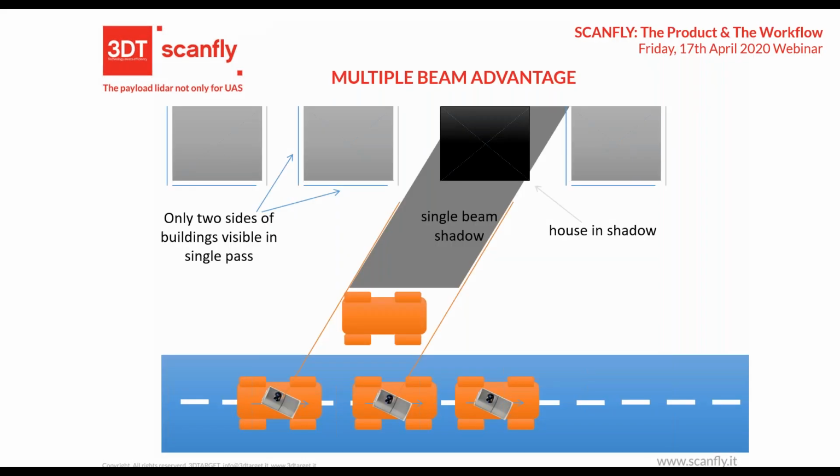Okay, so all of these models have this advantage. Every one of the Velodynes can have multiple beam capability. What does it mean? That you have not only one LiDAR, like we are showing in this slide, but you have 16 or 32 beam LiDAR profiler. With only one beam, you have this kind of problem.